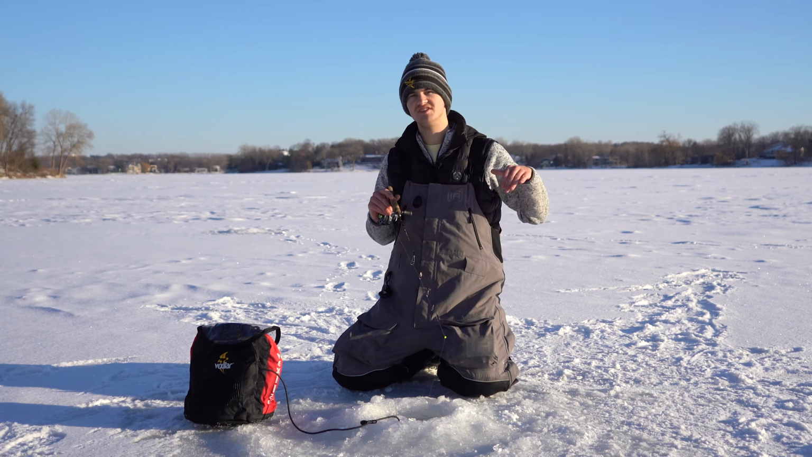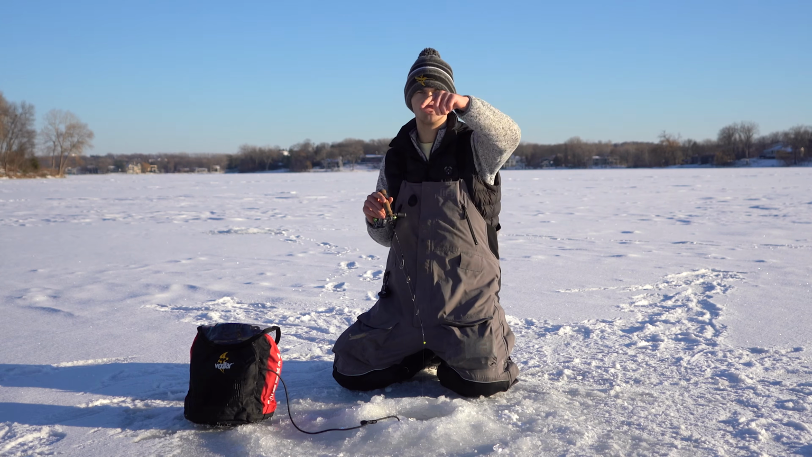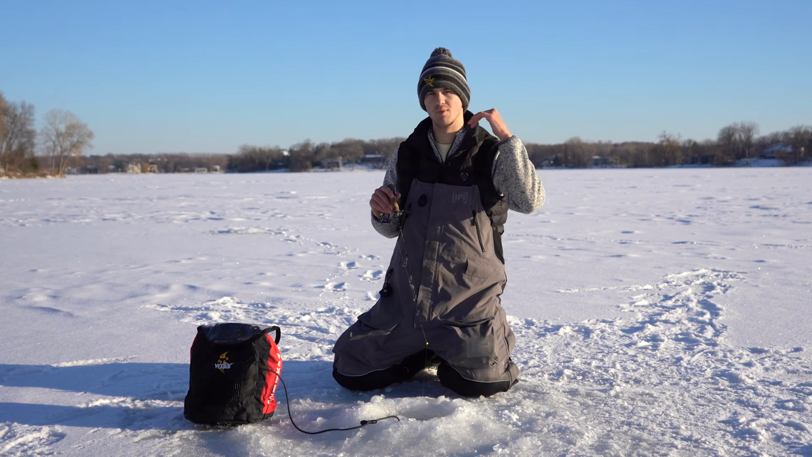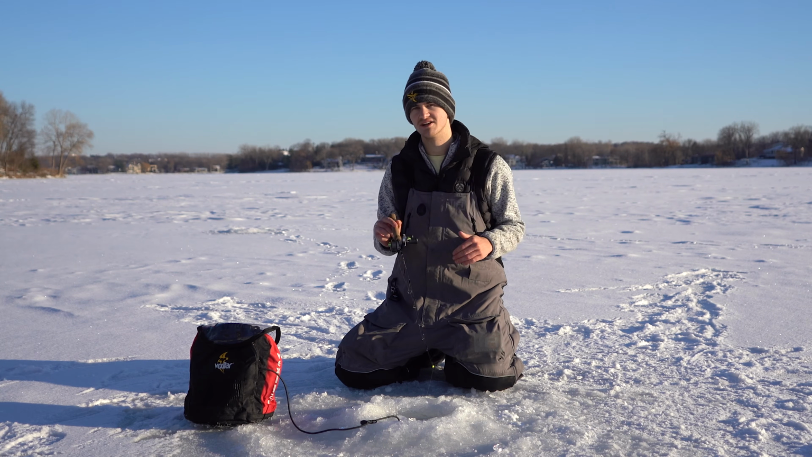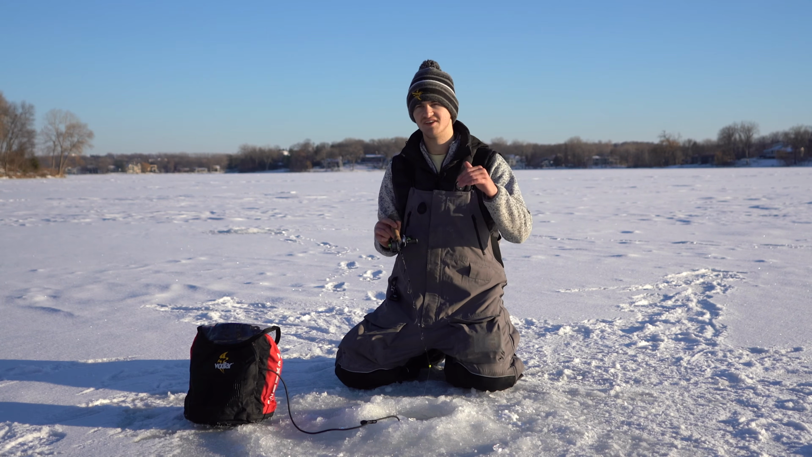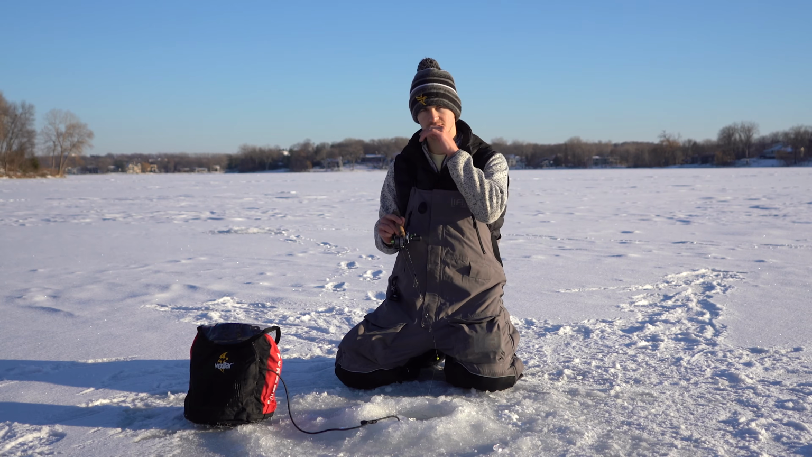I'm gonna drill about 15 holes. We're gonna work a whole circle around this drop off to try to find where the fish are. I'm gonna start deep today and then make my way shallow as it gets later tonight because there is a lot of fish that are gonna push shallow as it gets later, especially with this early ice.